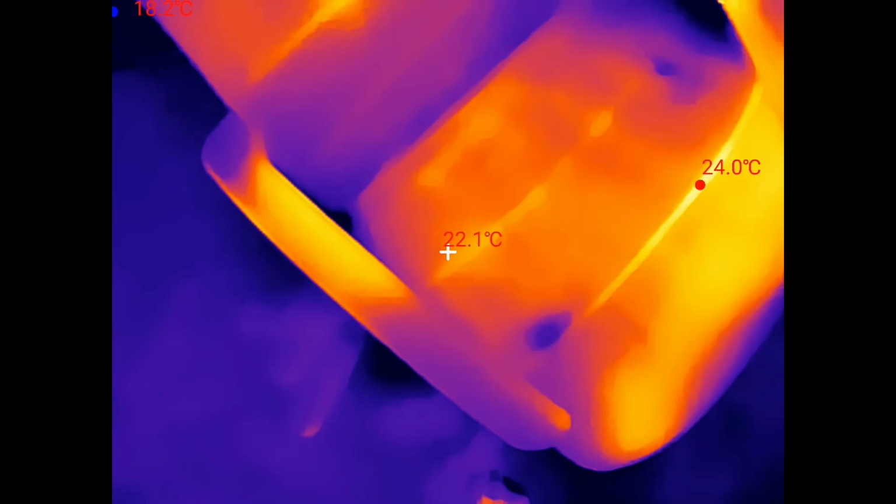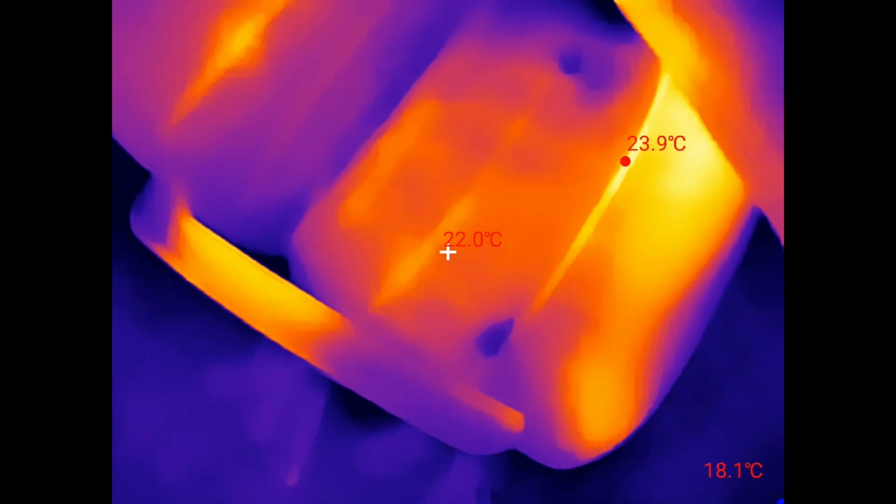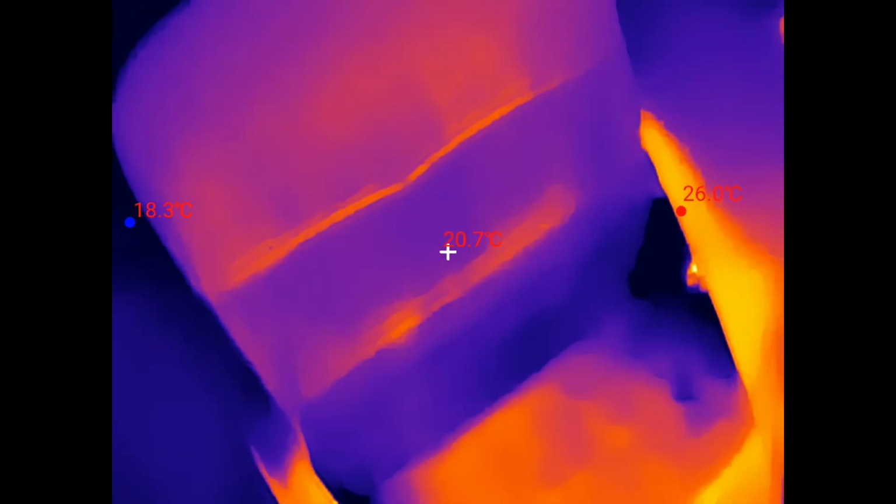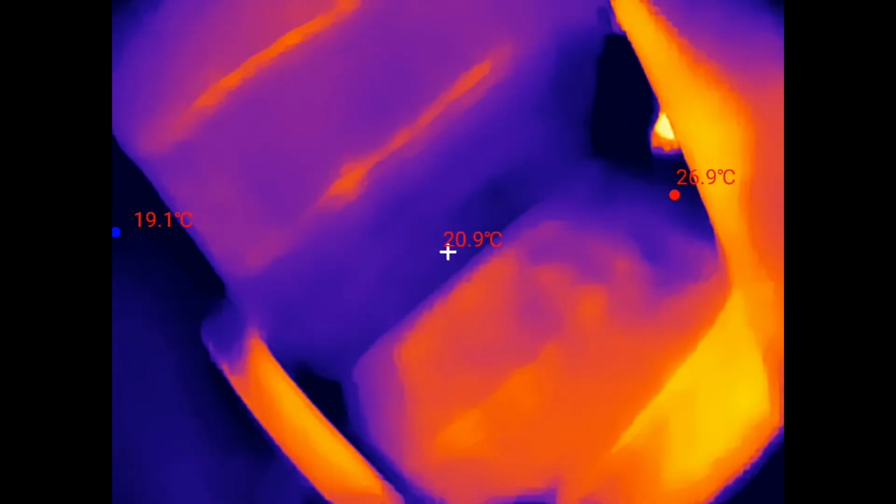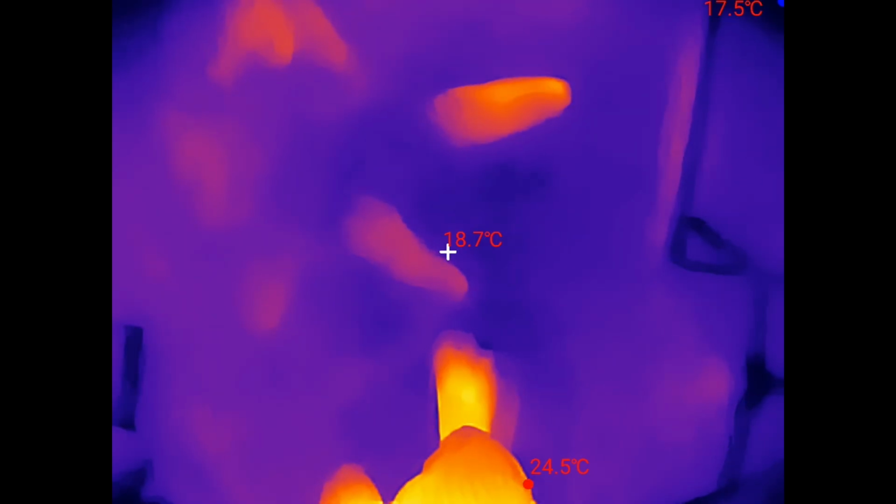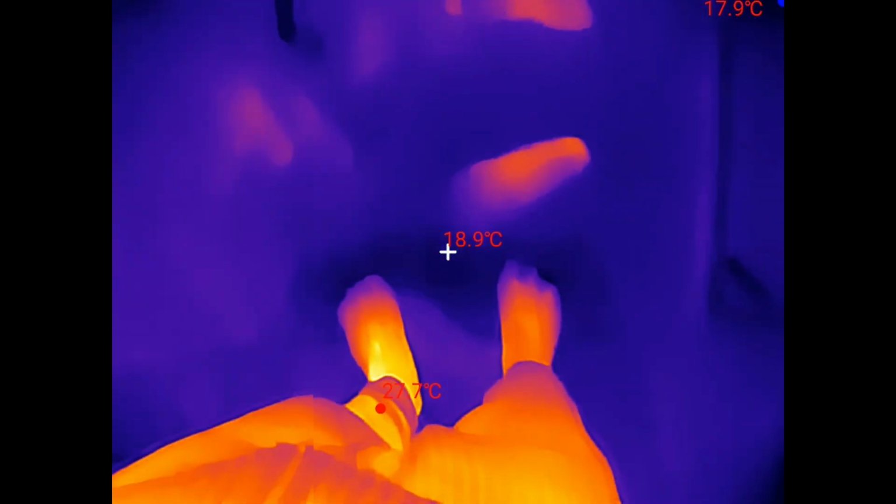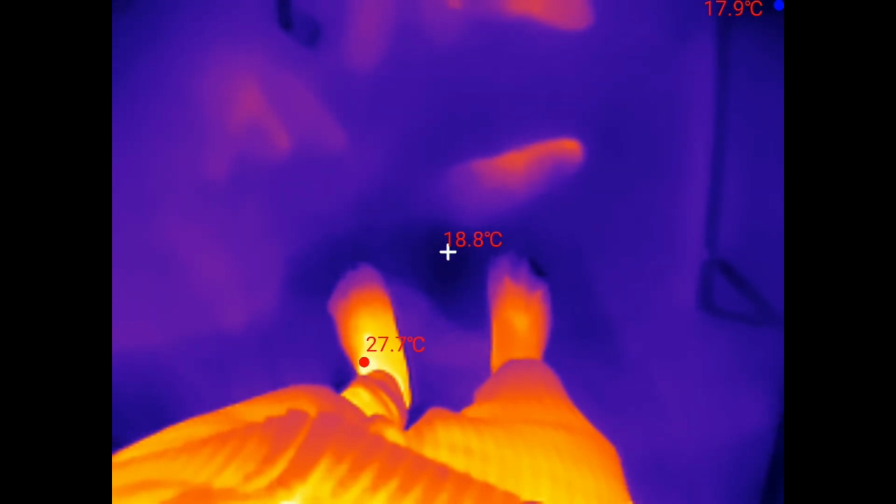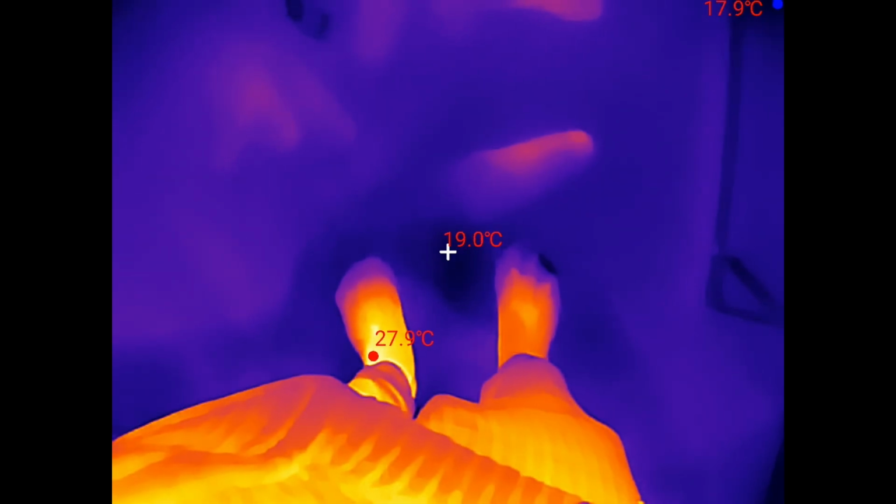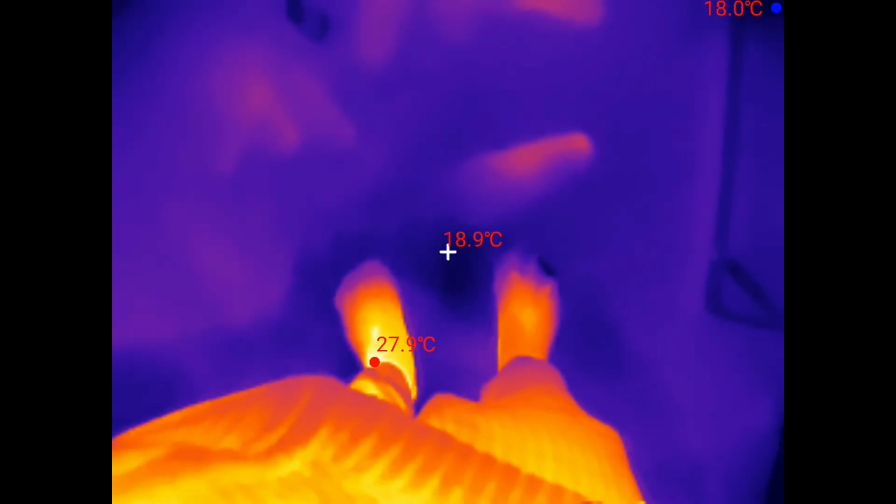So here you can see I've got a chair, and I was just sitting in this chair before, and it's able to pick up where I've sat here on the ground, where I'm walking, and disable this X3. Now this X3 feature here just upscales it, so you can see the difference.